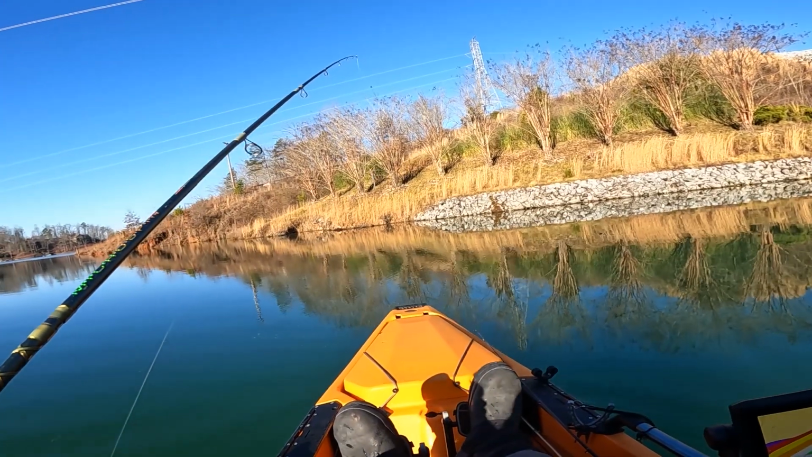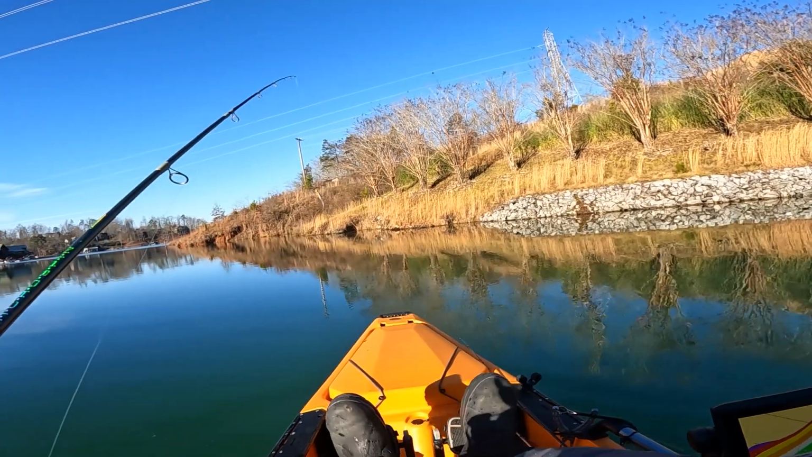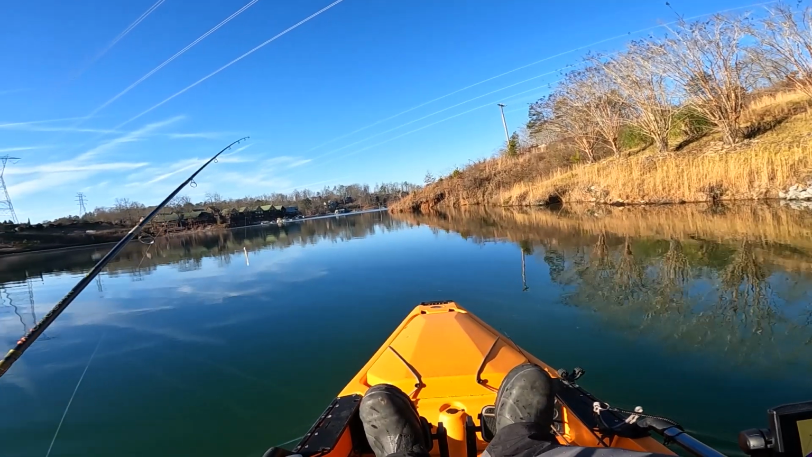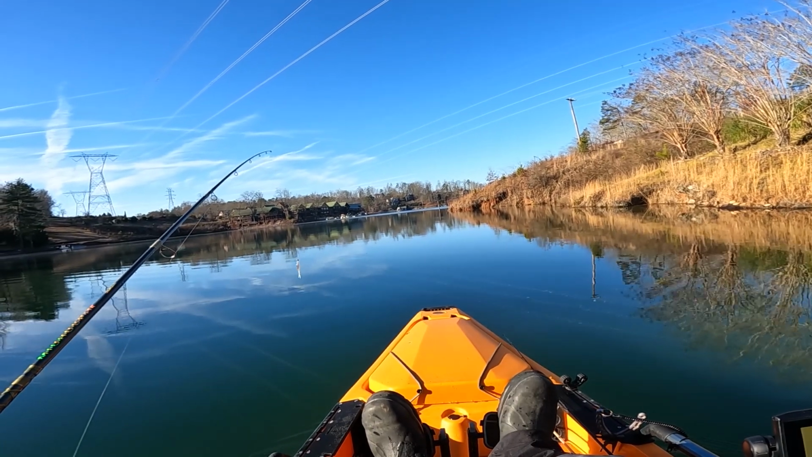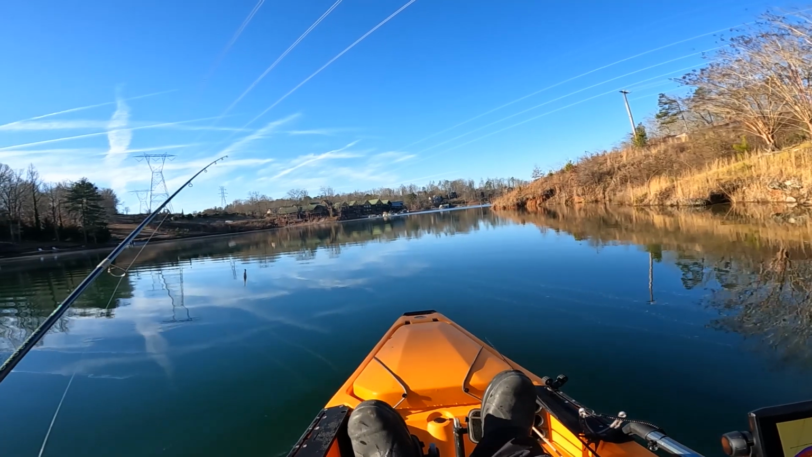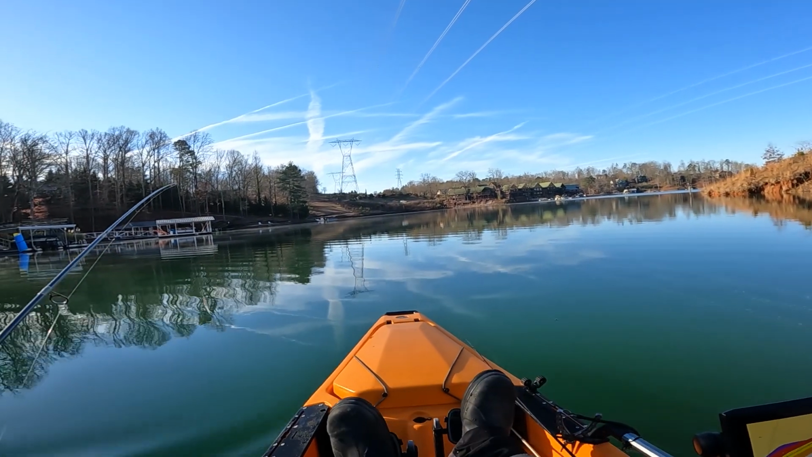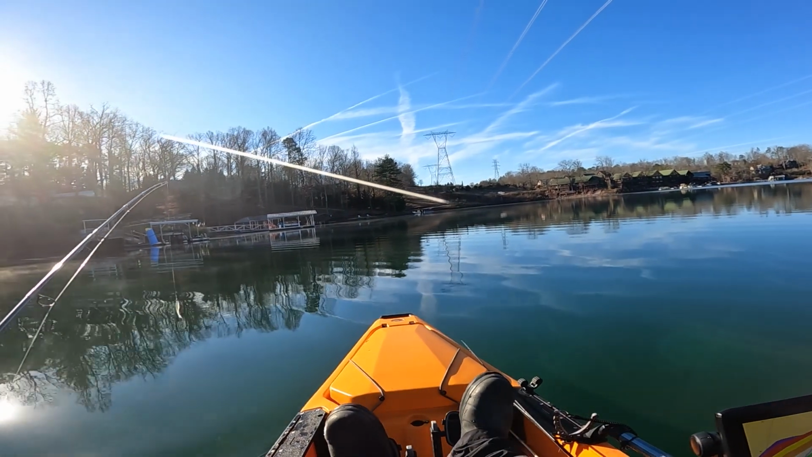Just reposition. So I like to point the front of the boat. Oh, got a little surface activity right over there. Don't know what that is. But these guys move quite a bit, you know. They're kind of like, you know, compare them to smallmouth and walleye and stuff like that. But we're just gonna make a big loop.